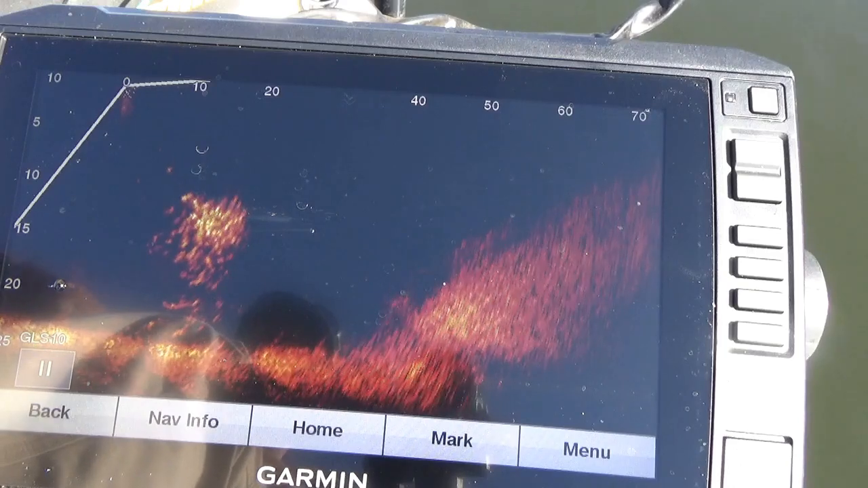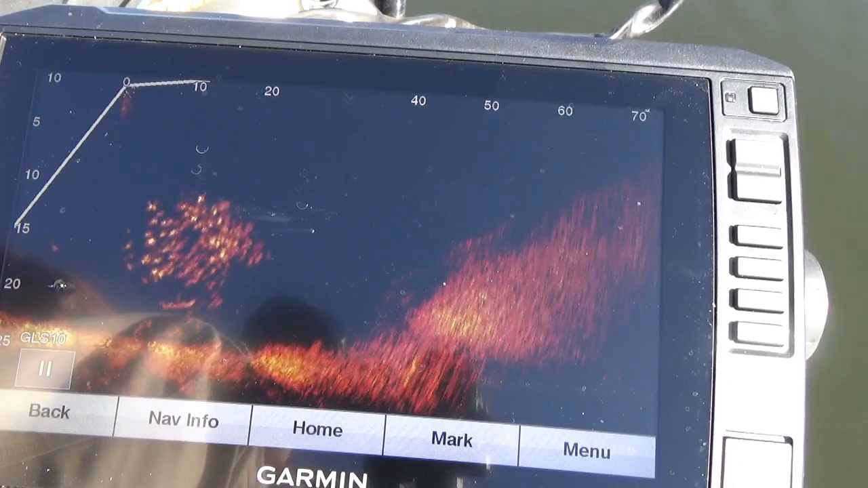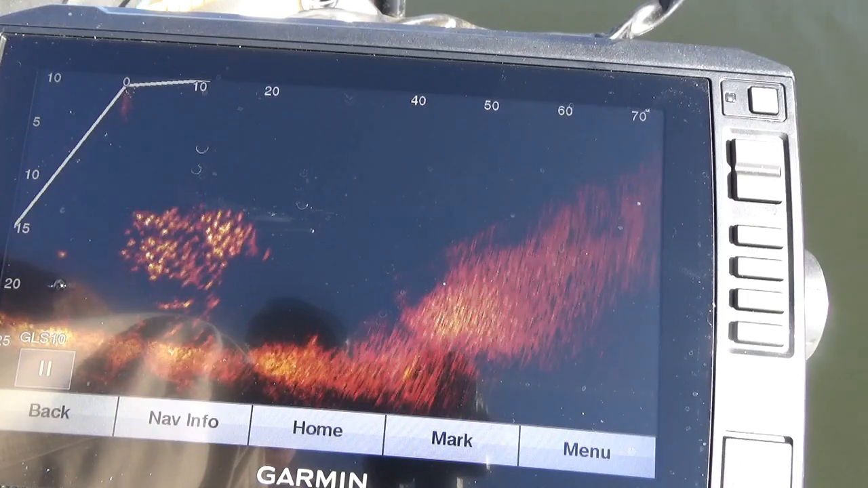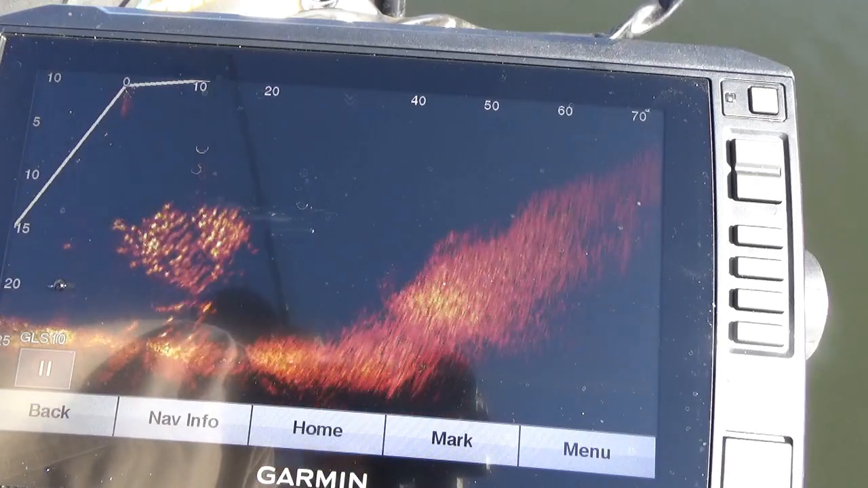Boom. One hit at it. Missed it. See them disperse? See that? Just that quick motion, that fish made like he was afraid. Now that's that hair jig that I just pitched through there. And I'm gonna do that again.